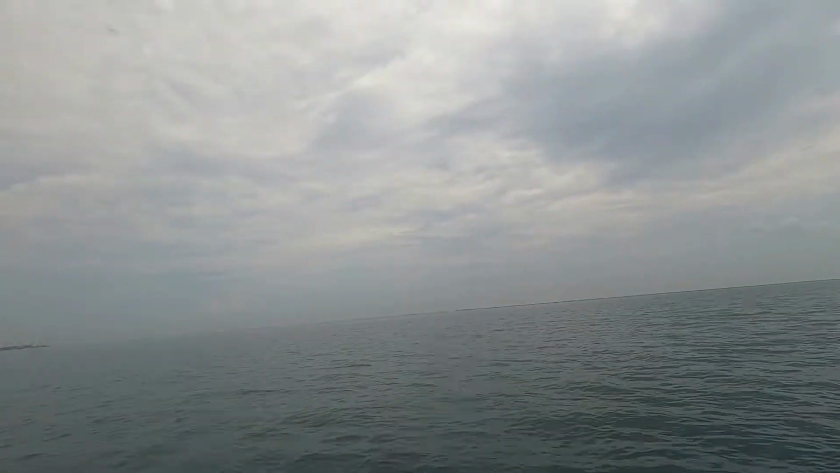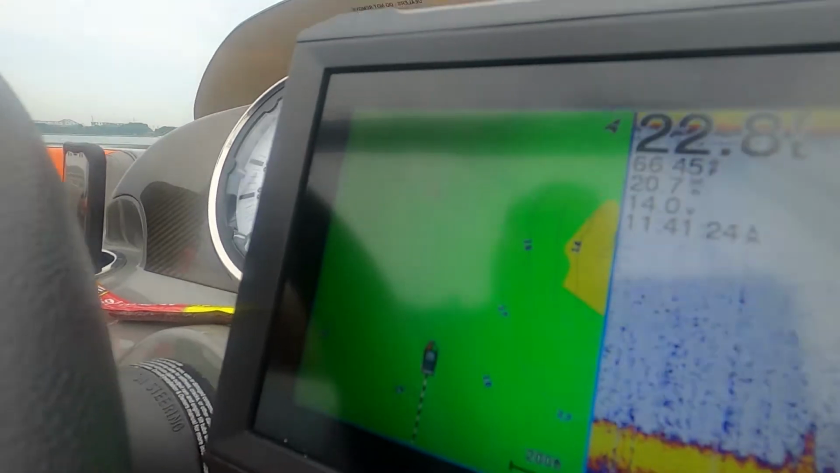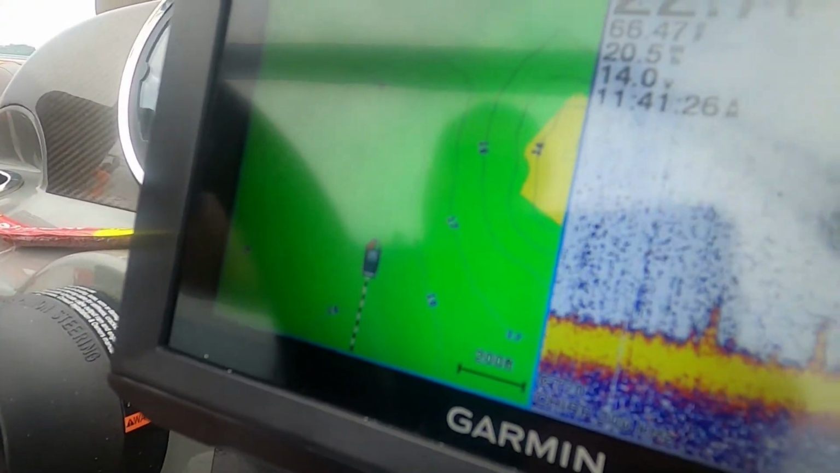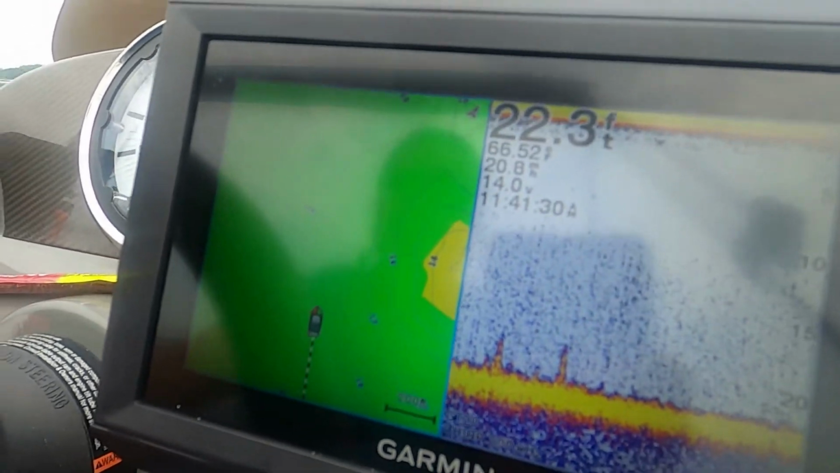So this is one thing, see all those break walls? They stop Lake Michigan's waves before we get in, and it's well worth it. You see the shallow water that I'm in though. Look at it, I didn't even pay attention. 17 foot, 18 foot, 14 feet of water.